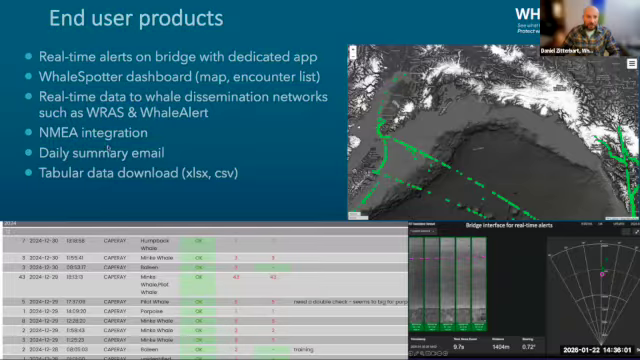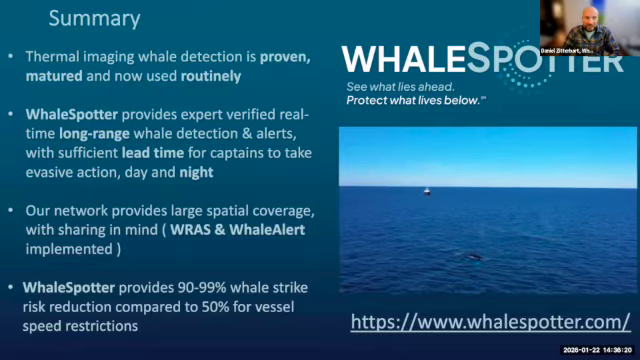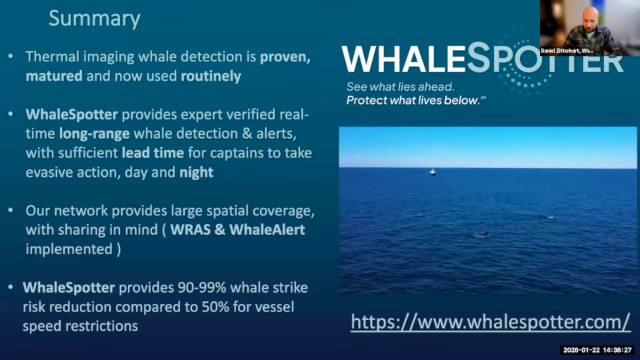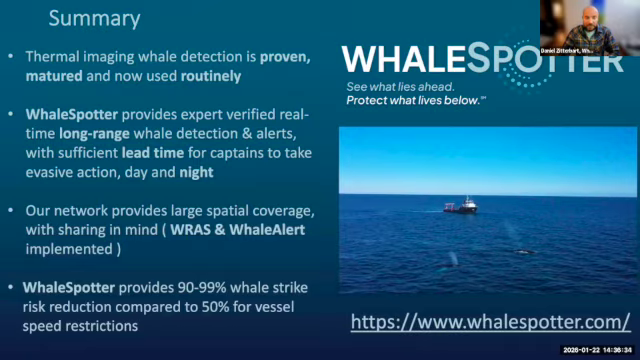That's usually very easy. It provides NMEA integration. Stakeholders get a daily summary email, and you can have a tabular data download to see where whales were detected and what the vessels did along the way. And to finalize, as the summary, thermal imaging for whale detection is now proven, matured, and used routinely. WhaleSpotter provides expert and verified real-time long-range whale detection and alerts with sufficient lead time for captains to take evasive action day and night, night being critical here, obviously.